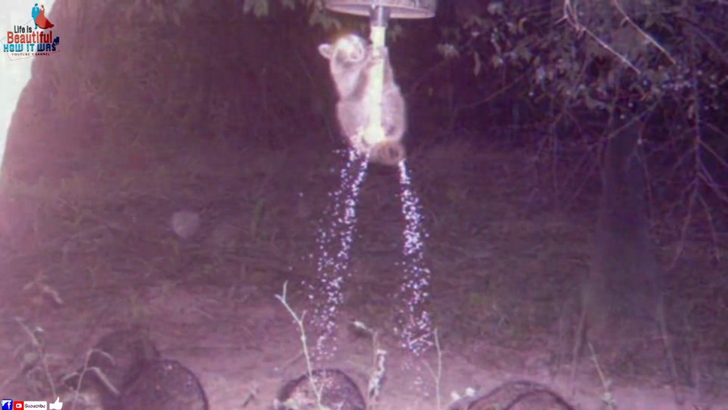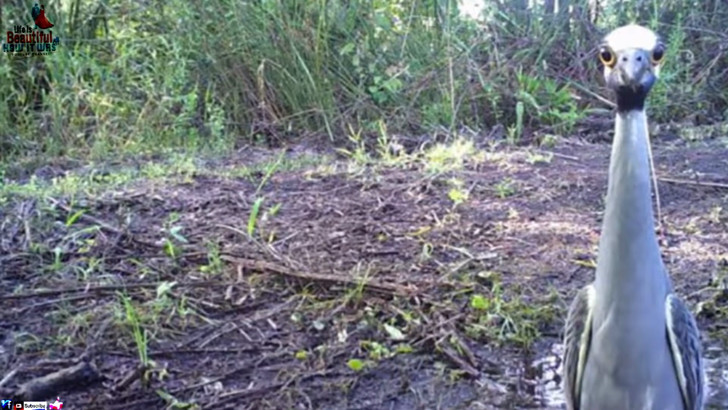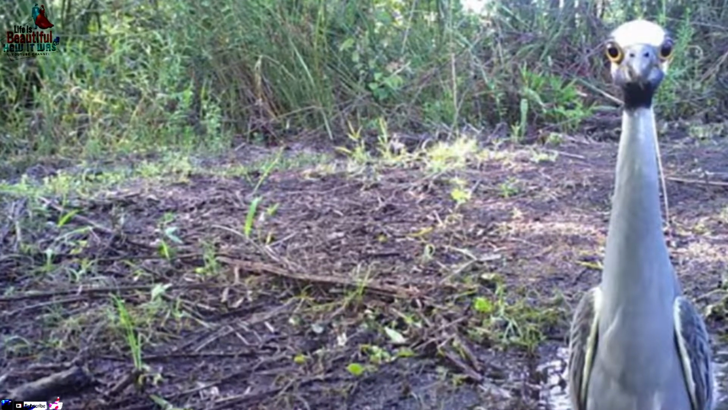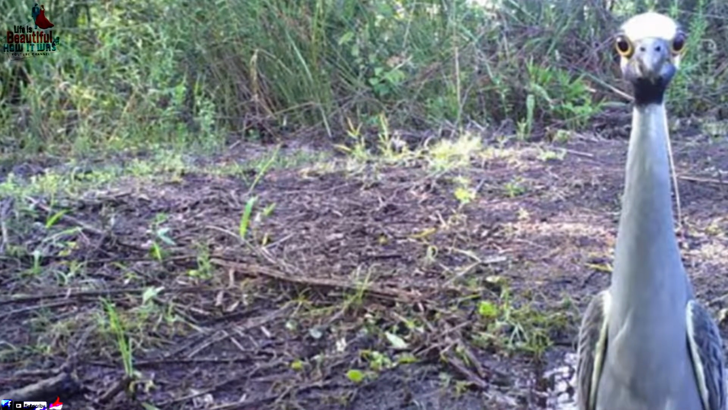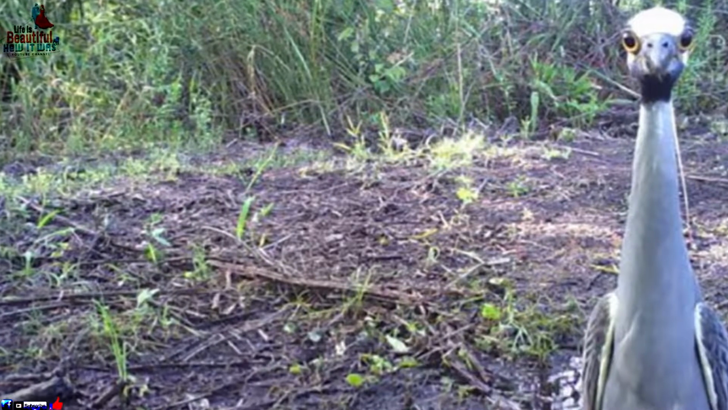Total squad goals. This bird looks seriously cheesed off that someone's been brazen enough to leave their trail cam in the vicinity. In fact, we dread to think what the next few pictures were like. Presumably, the winged one was so furious that it destroyed the camera in a fit of rage.